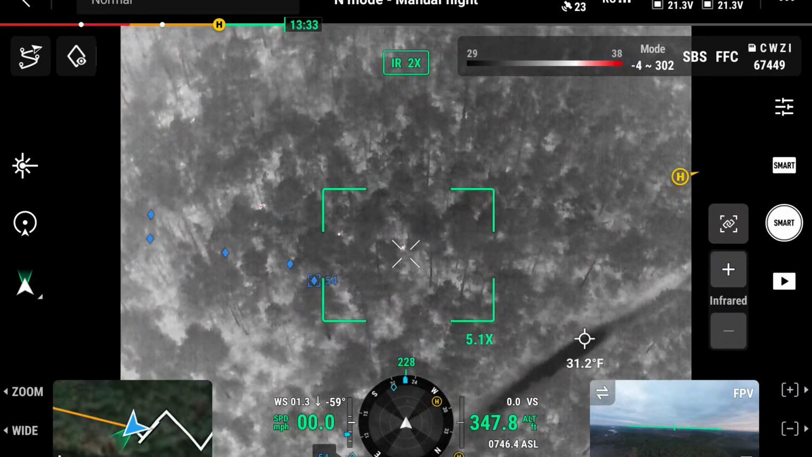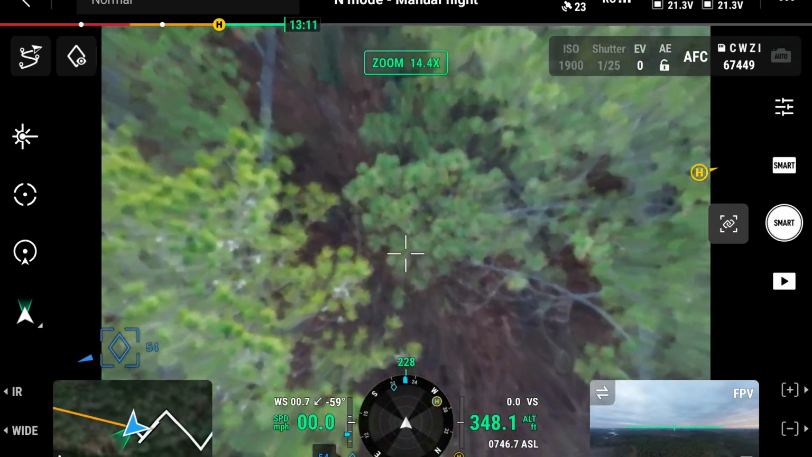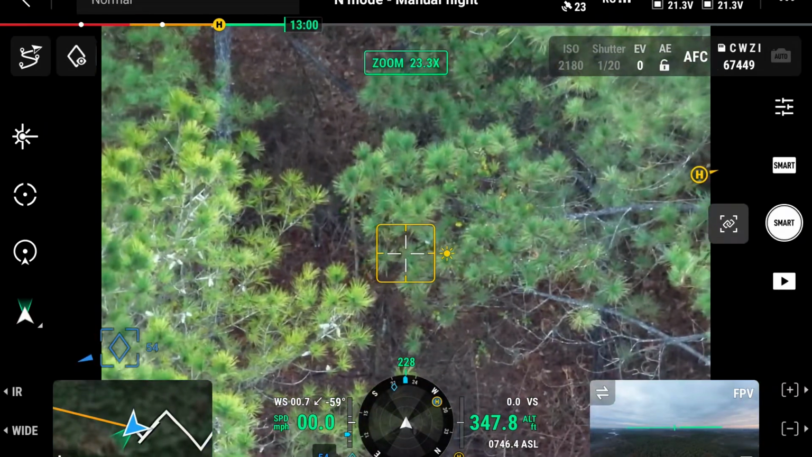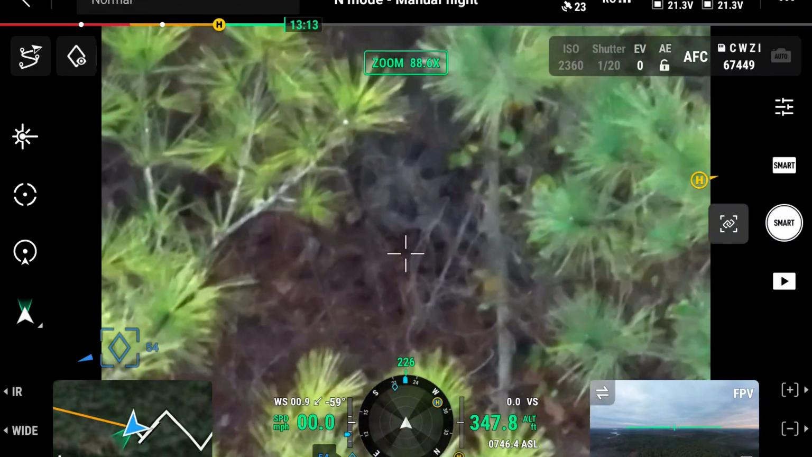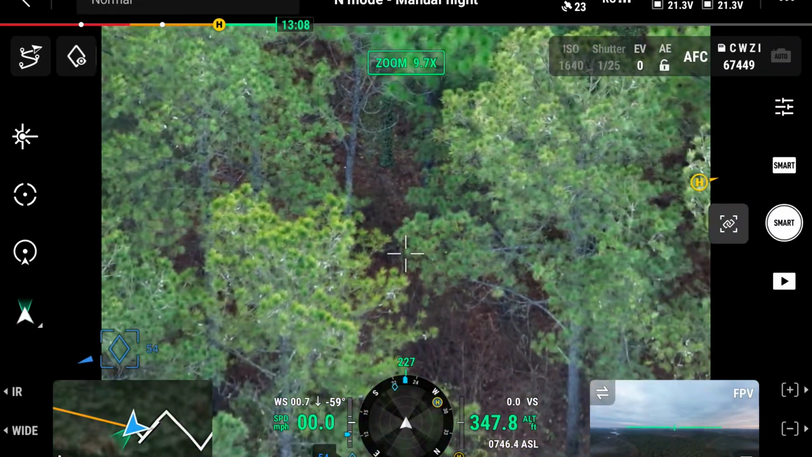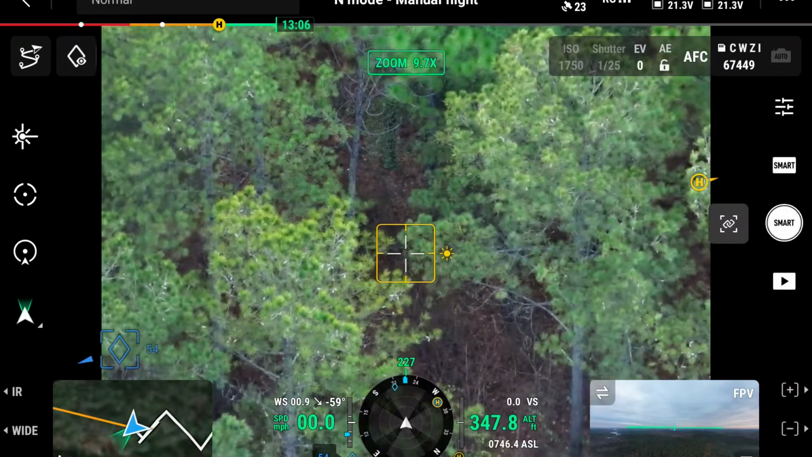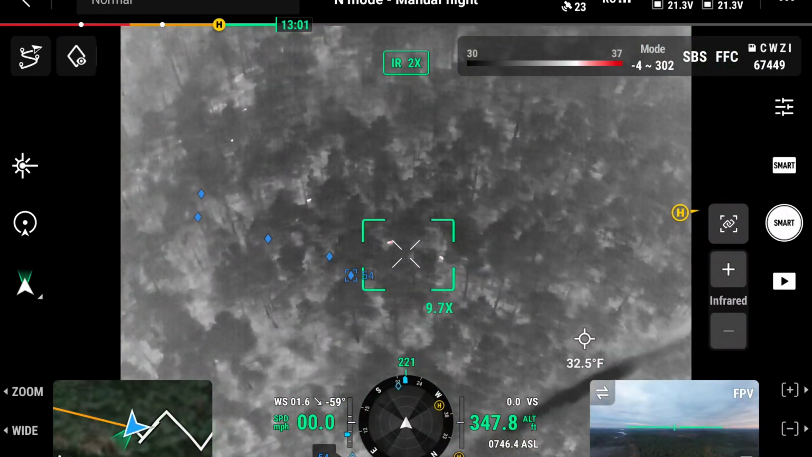Opened it up. All right, so there's one. That's just a doe laying down. It looks like, I don't know, it may be feeding. It's hard to tell. So that one's a doe. These are just a good doe bedding area.